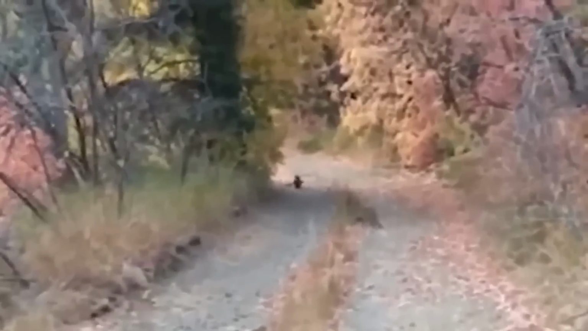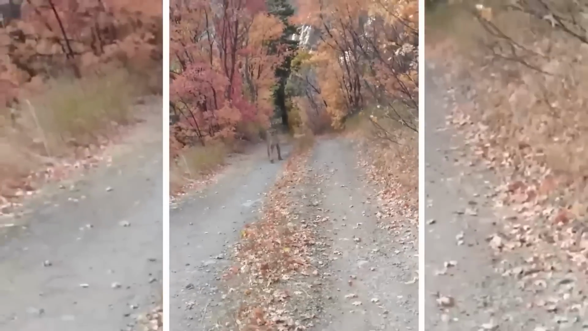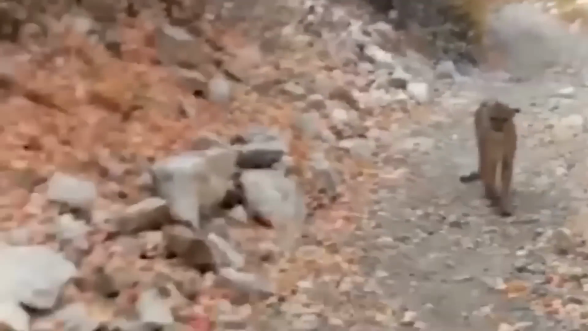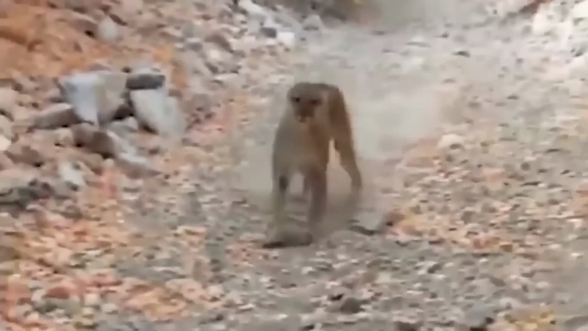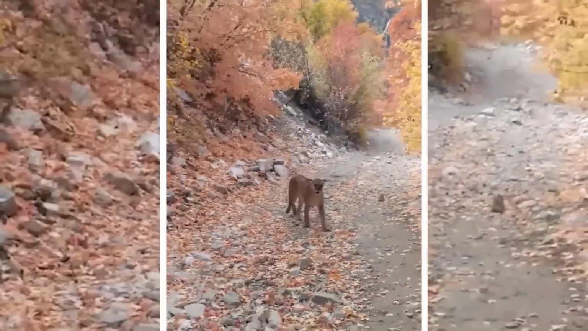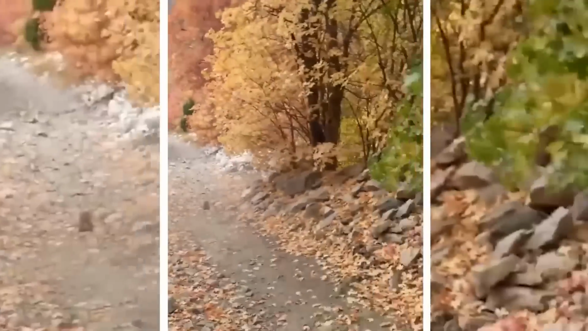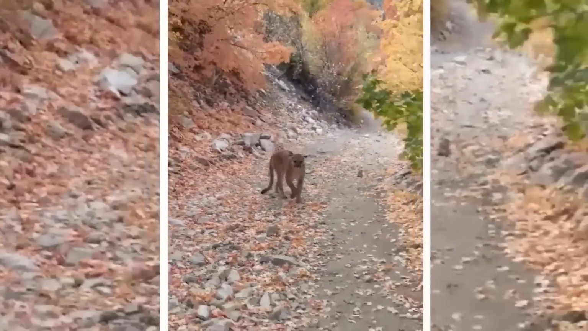When one cougar minded its own business, the other one was in a mood of letting the man know how dangerous he can be. So he ran as fast as he could towards the man and stopped just a few inches away. And he did it for 6 minutes straight. Might be the longest 6 minutes of that man's life. And about the man, I would say he did a great job at staying calm and not taking off running as most people would have done, and he never turned away from the cougar. And that's what saved his life.